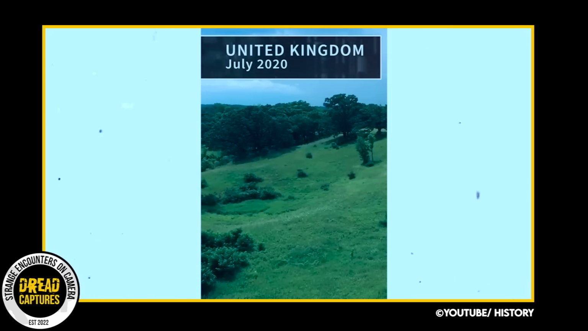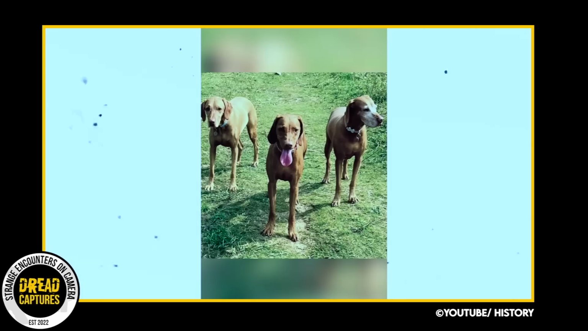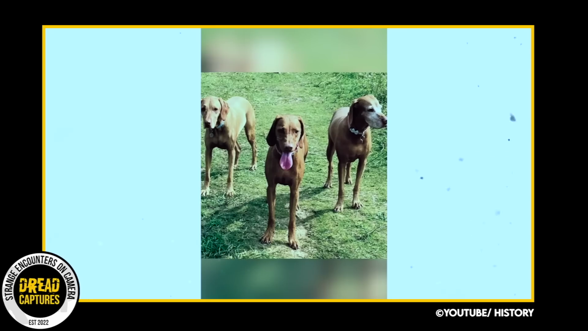On a scorching summer day in the UK, Meg and Jeff take all 3 of their Hungarian Vizslas for a hike, oblivious to what lay ahead.